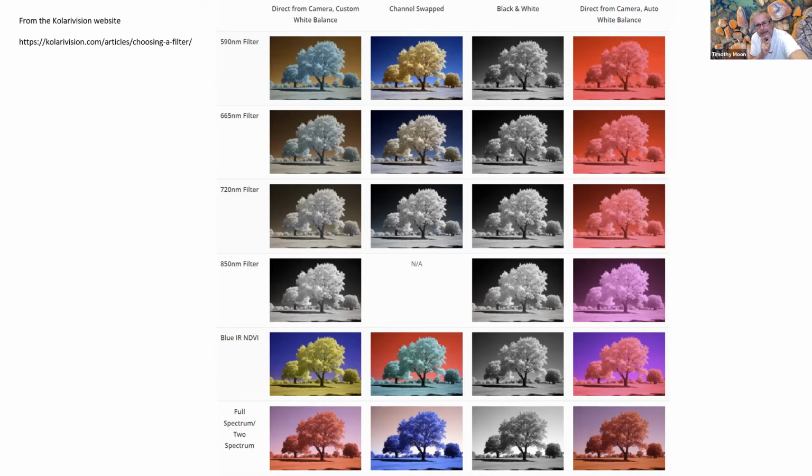If you're after a nice crisp black and white, then you go to the 850 nanometers because there is no colour in that, and you can see there that the image out of camera is the one on the right, the sort of pinky colour, and the effect that you get is the really black sky, the white foliage. And so I wanted to do mainly black and white images, so I chose the 850 nanometer filter.